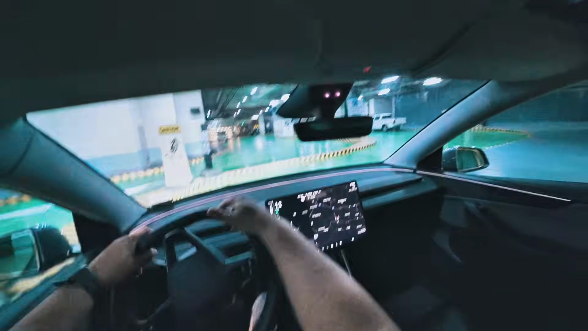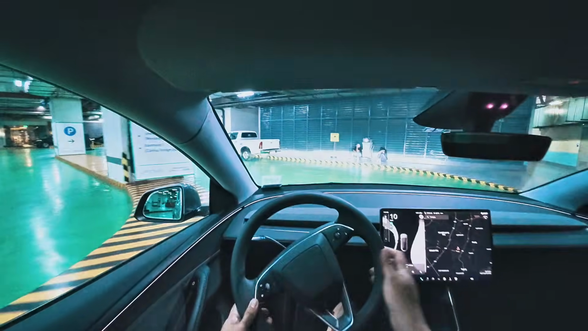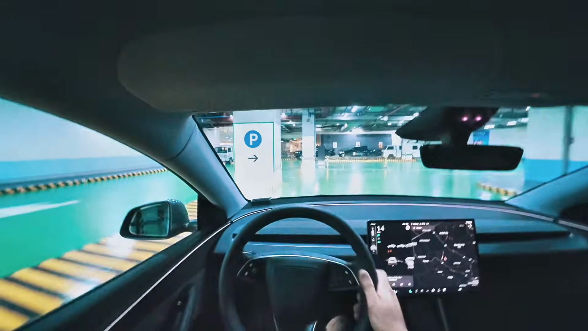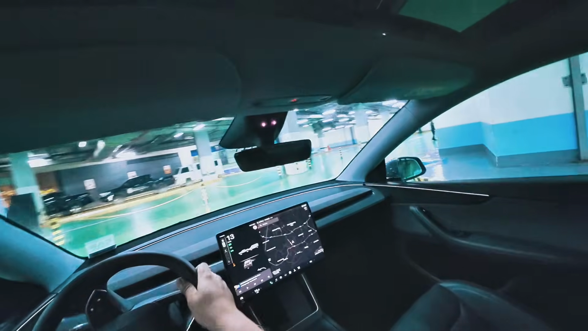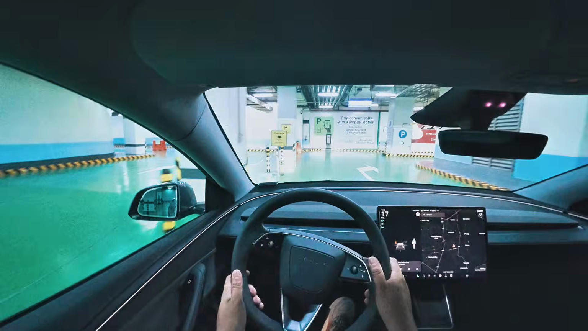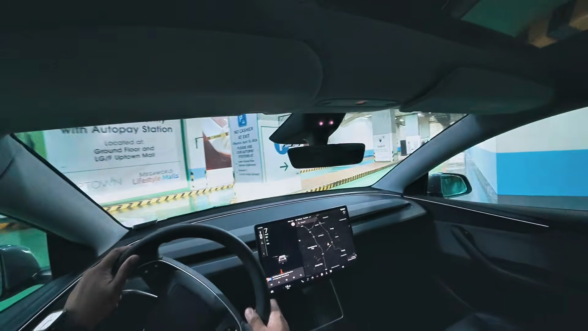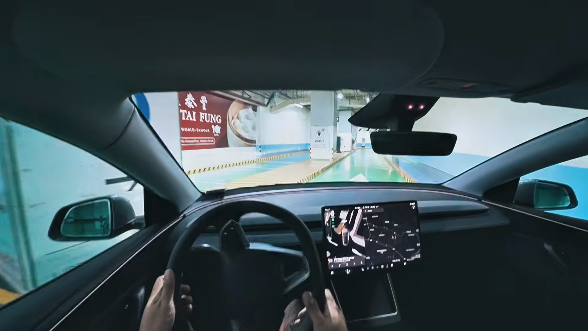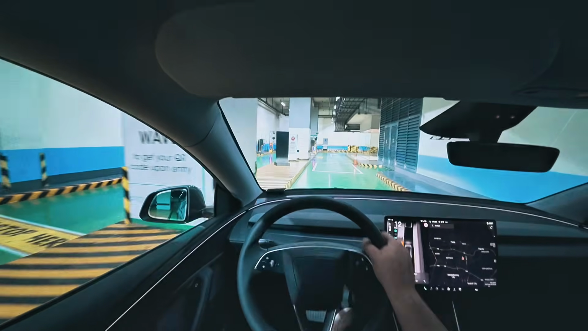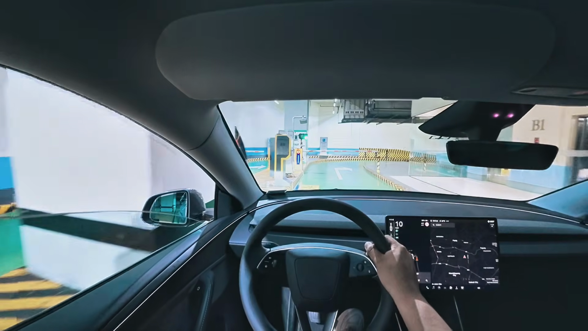So if you do get a Tesla, apart from being able to charge your car at other charging stations, because the charging protocol is similar to most of the cars in the market right now, if you do so choose a Tesla, you've got the advantage of having some exclusive access to Tesla superchargers.